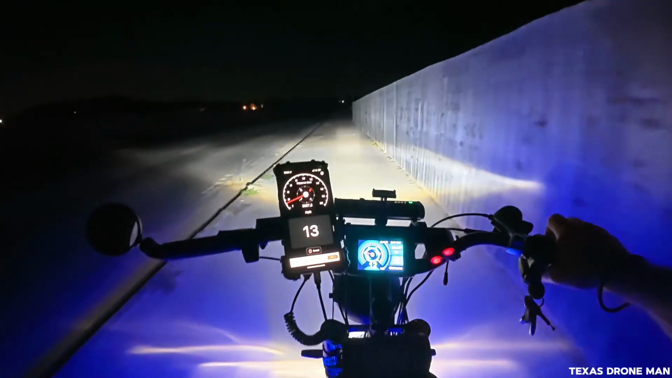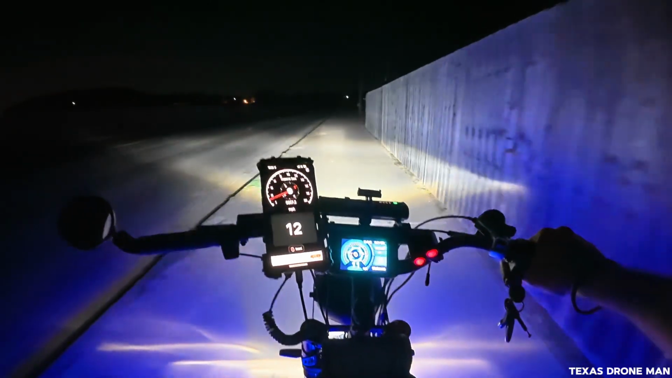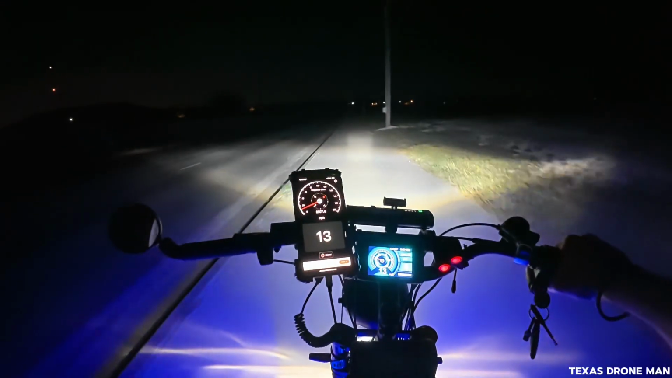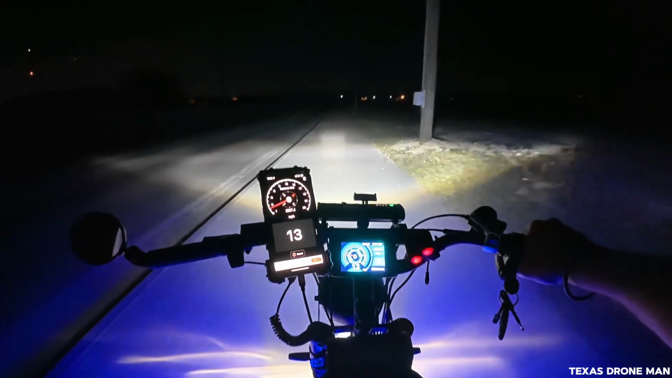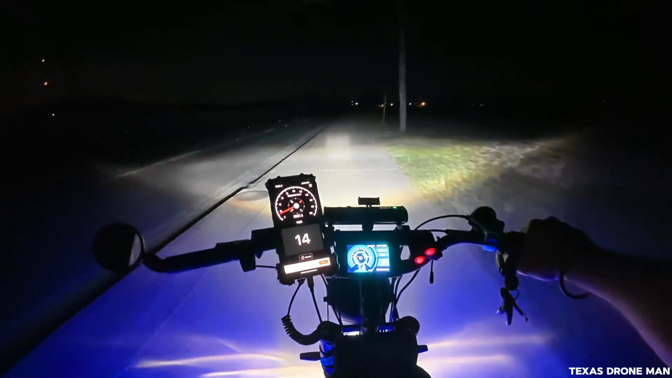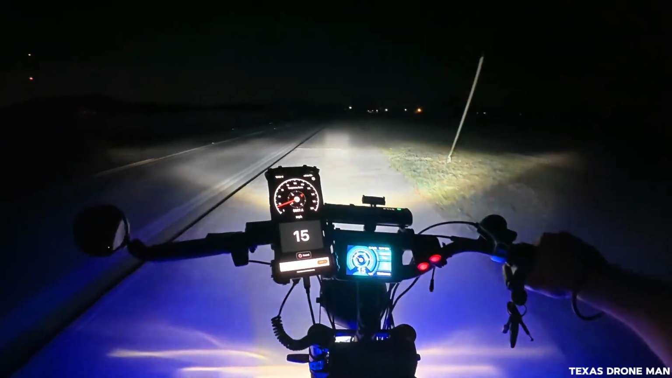I think the most I had that X-Max to was 90? I think I had like 93. But hell, it wasn't nowhere near the red line yet, so that thing goes plenty fast.